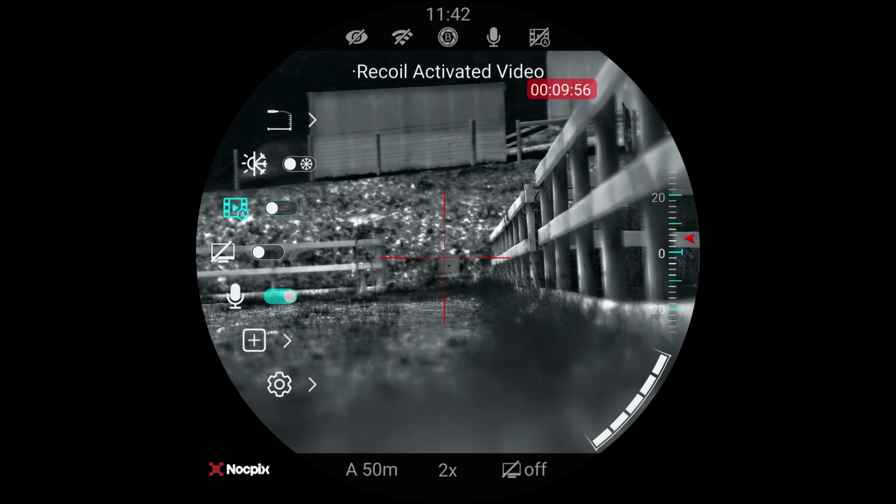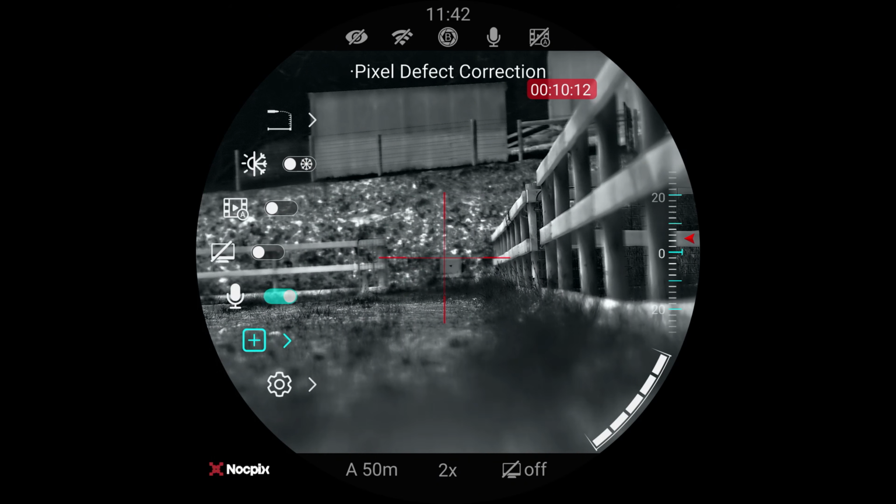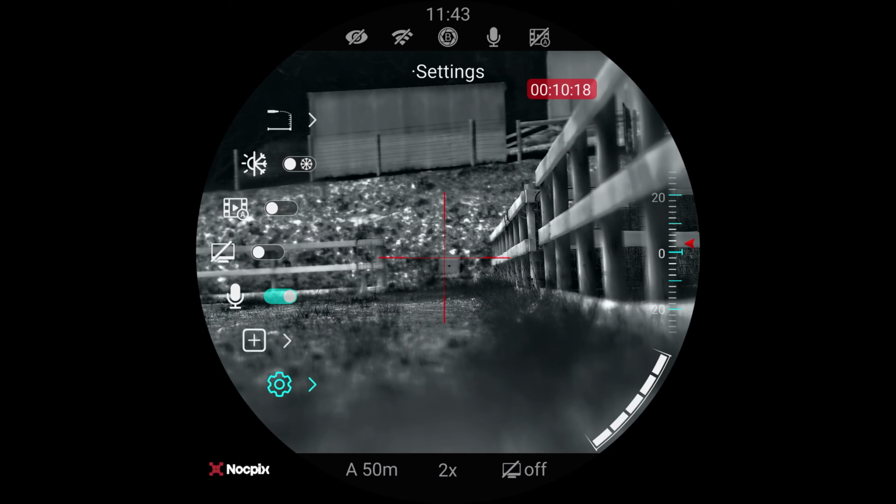Recoil activated video. Look, I haven't tested that, but I haven't found recoil activated video works well where it is. Standby mode, if you want the system to go into automatic standby after a predetermined number of minutes. Our microphone, which is on, good, because we're recording. Pixel defect correction, which we don't need to do today, but if you do get dead pixels, this is how you fix it through that menu there.